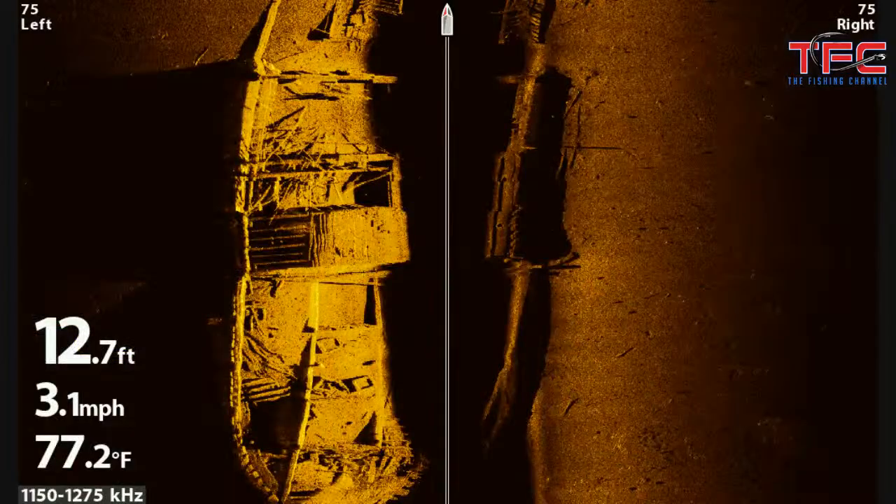Let's look at another image. Wow, that looks like the same boat, but just come over in a different direction. And yeah, here you can see how important it is what angle you hit stuff at. And this is also a great example of hardness and brightness of returns and whatnot.